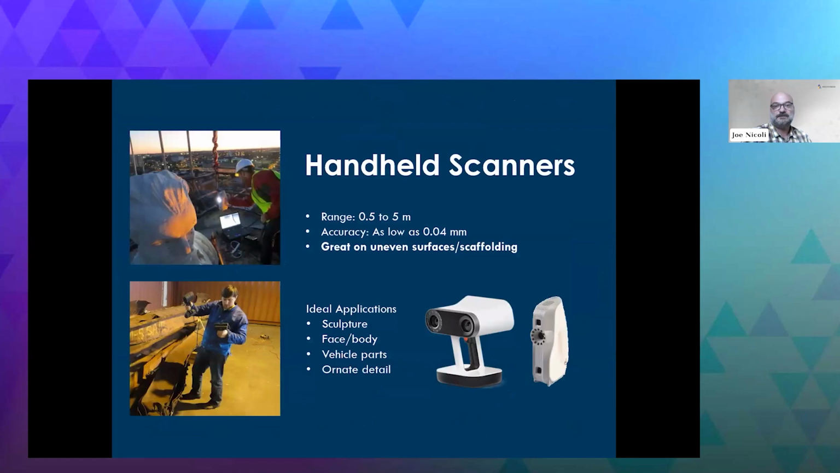So start out with a handheld scanner. If you have something from the size of a basketball up to the size of a car that you want to capture, you're going to use a handheld scanner. It can be captured very quickly. It's great on uneven surfaces because it doesn't need a tripod to sit still. Everything is on board the scanner.